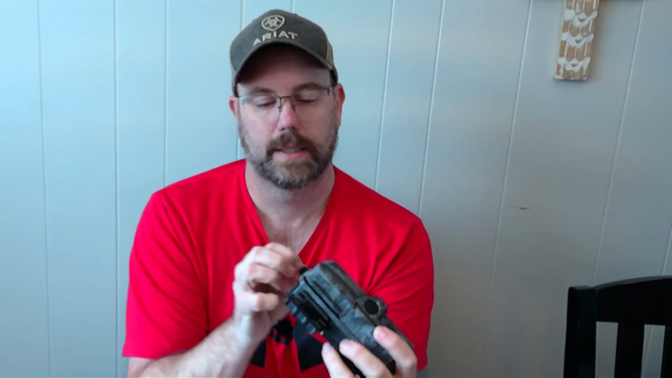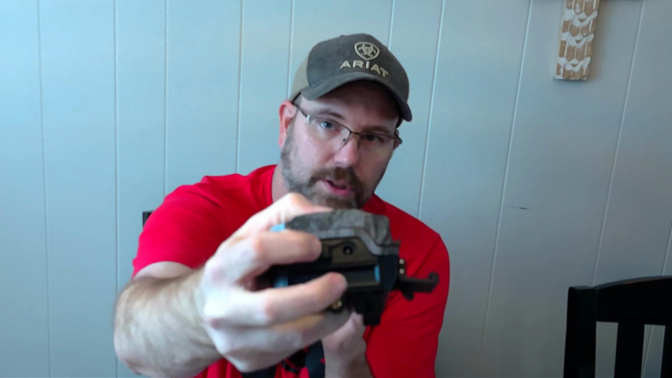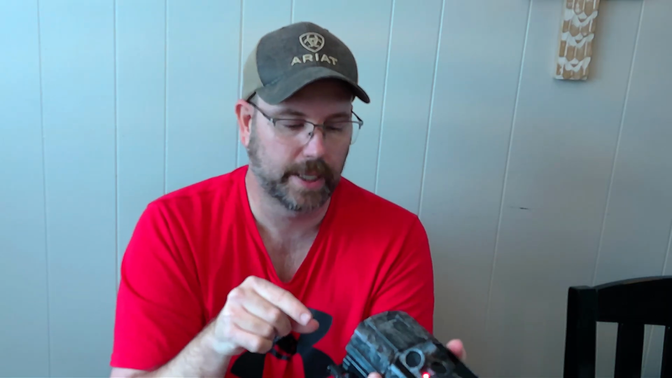So, all right. Another option I didn't discuss: down here on the bottom, you have a power source that you can plug into as well. So if you want to hook up to a battery, solar panel, that sort of thing, you can as well.